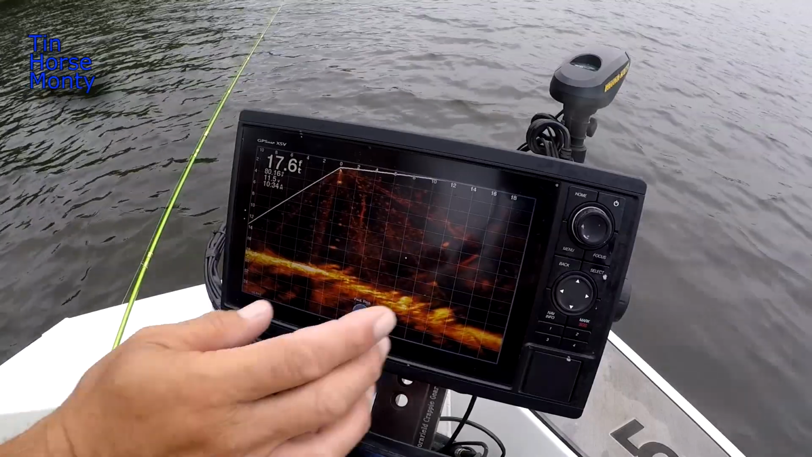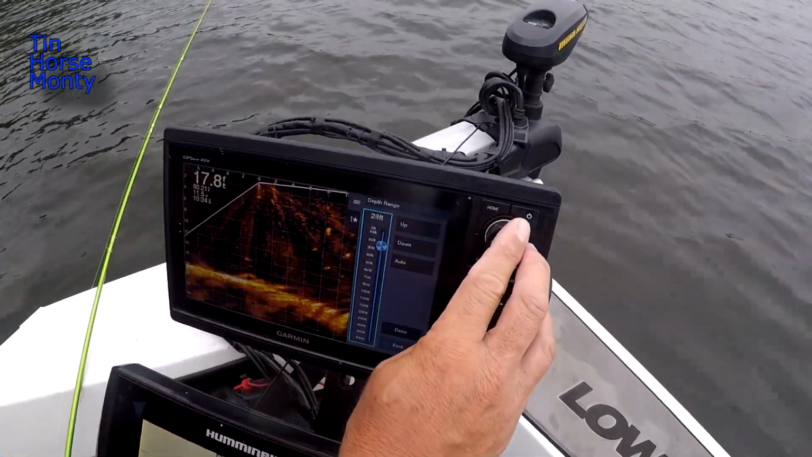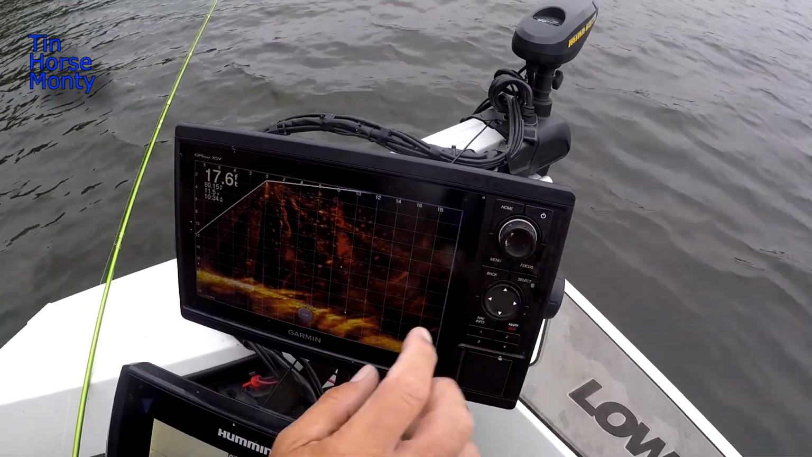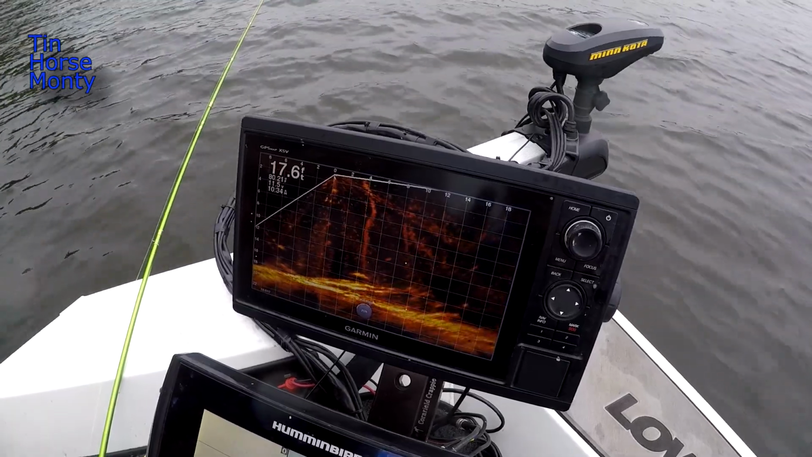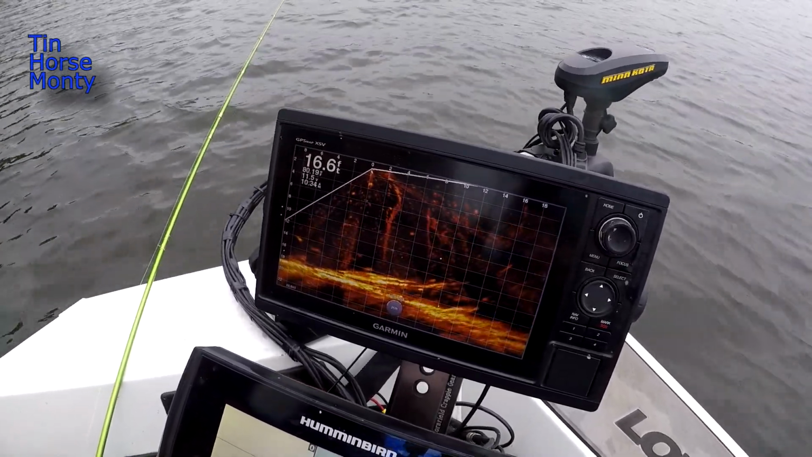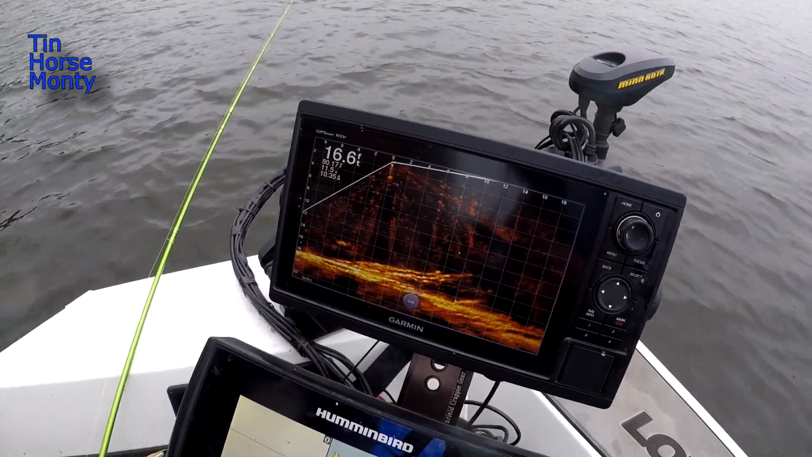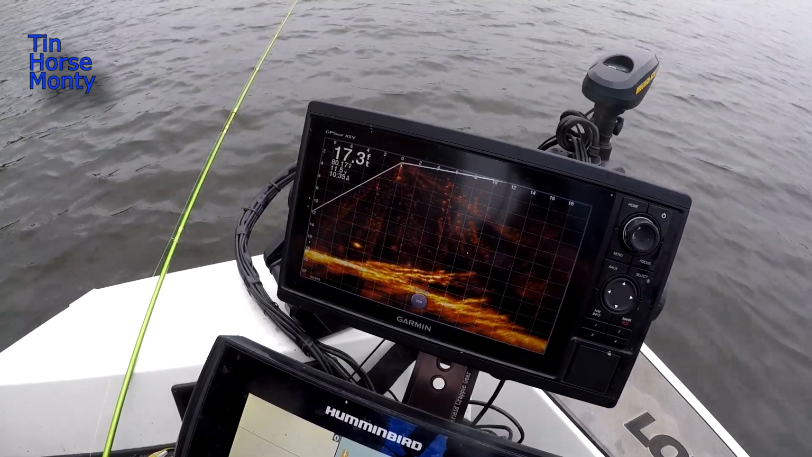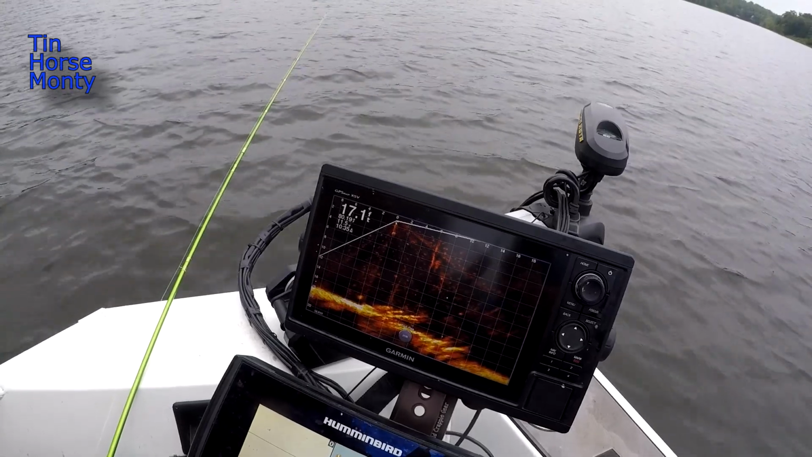So the other way you can do that is come in here and hit depth right here, and again you're enlarging your screen to show every little piece of that structure, and that obviously looks like a laydown. And that's what we're fishing right there. So search in 30-foot, fish in 20-foot, and maximize your depth to get the most out of your picture you can. So again, folks, always go with the biggest screen you can possibly afford.